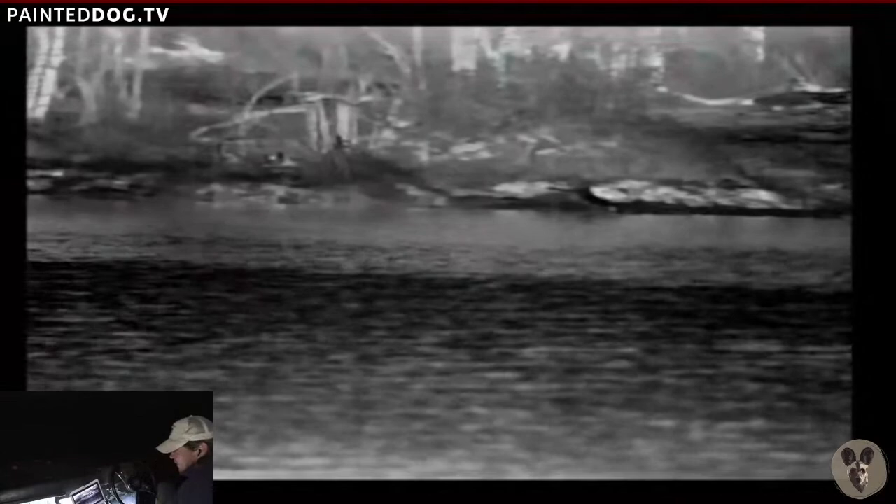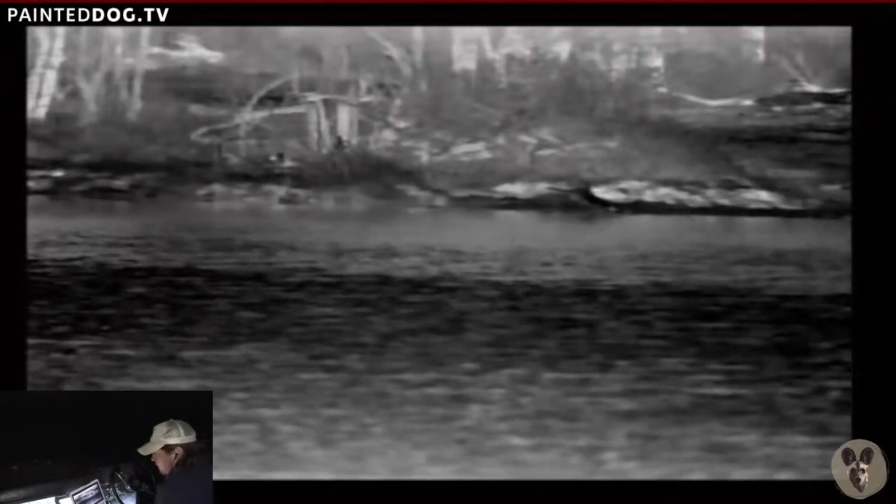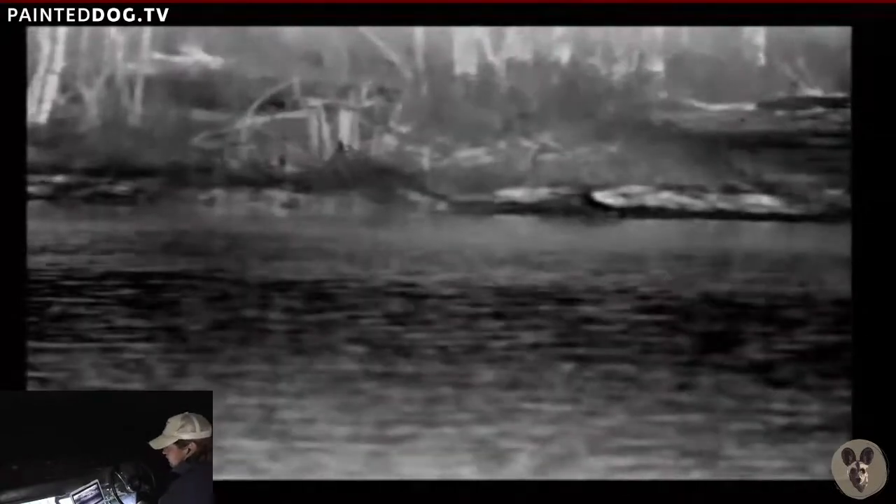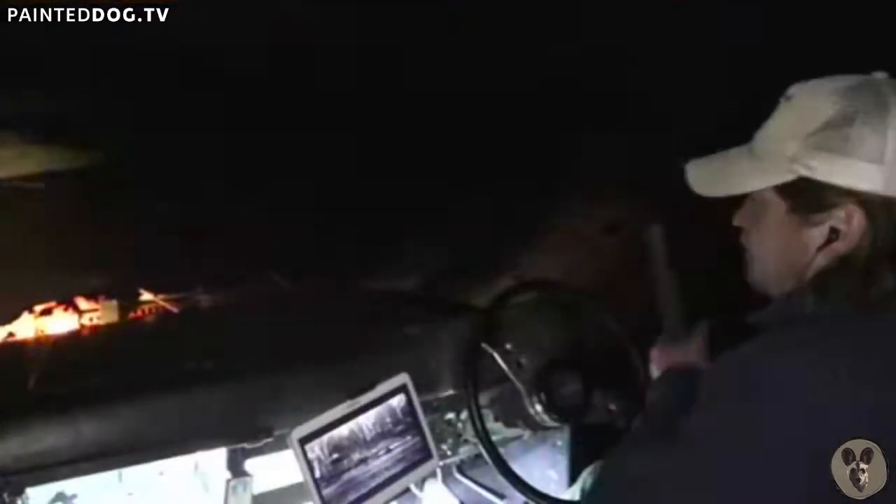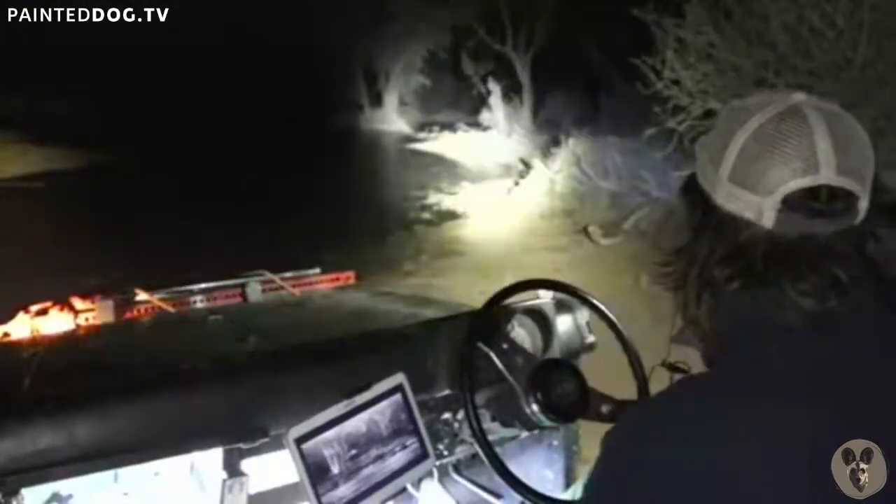Should we get a bit closer and check out what that one is there? I think it's possibly a lapwing or something, one of the birds. So it's about there. Okay, let's get a bit closer.